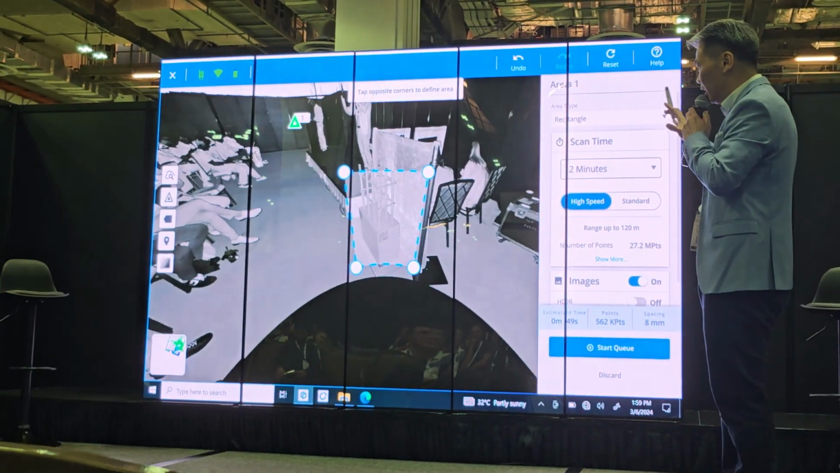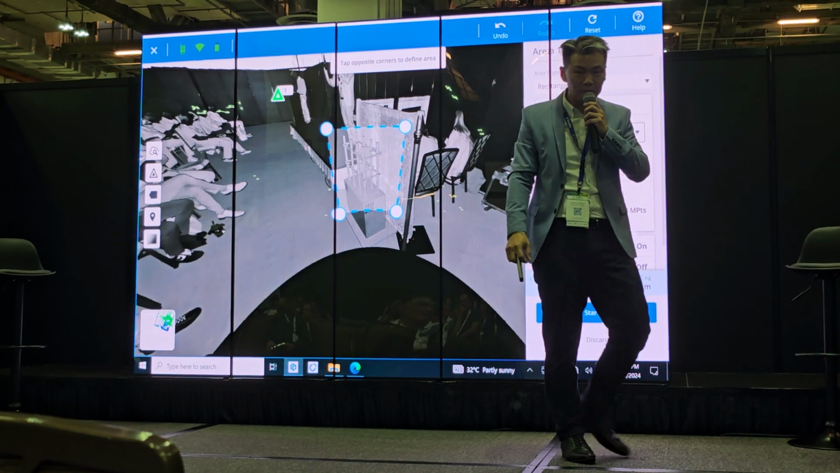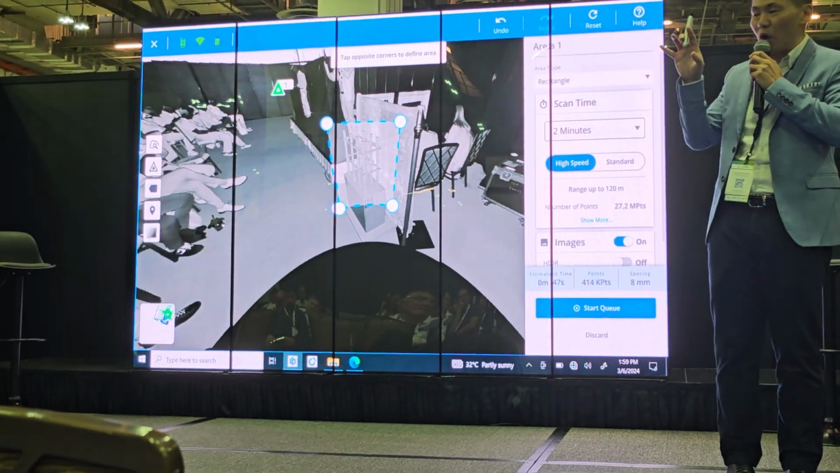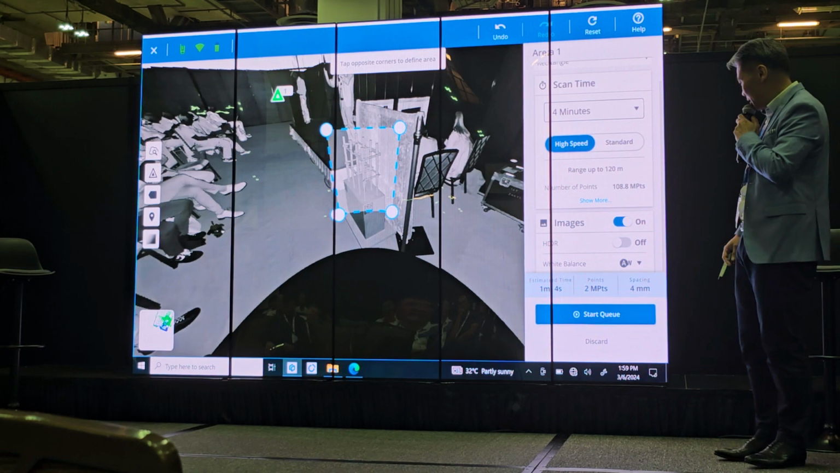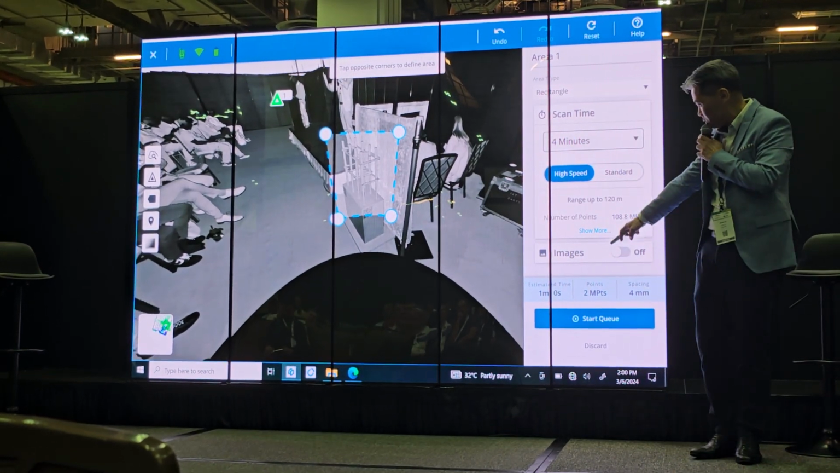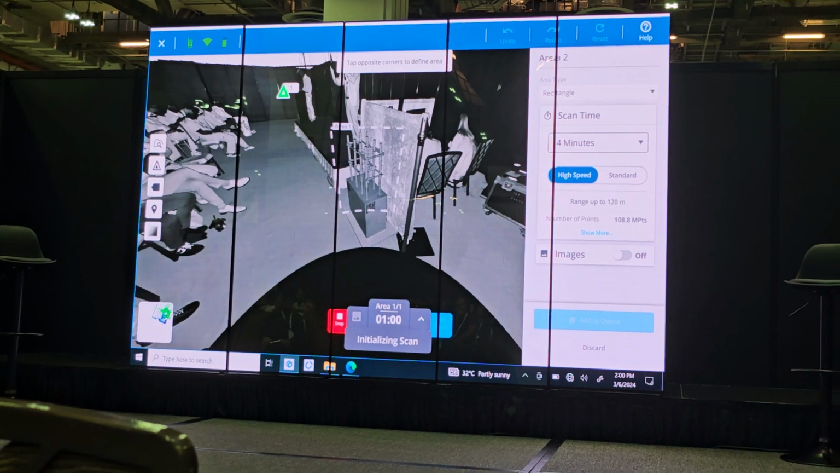So we will navigate from the camera or the point cloud, select the area to do another scan which is higher quality. This will take less than, how many minutes? 1 minute. So when can we hit scan? Starting 1 minute.